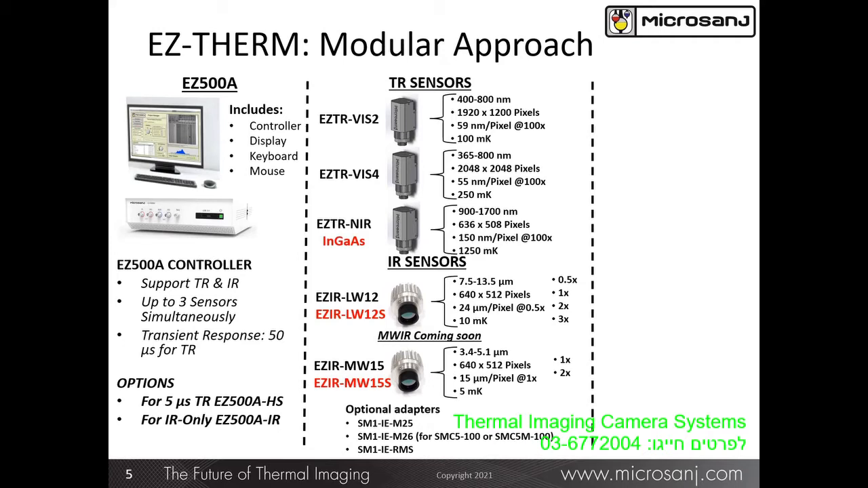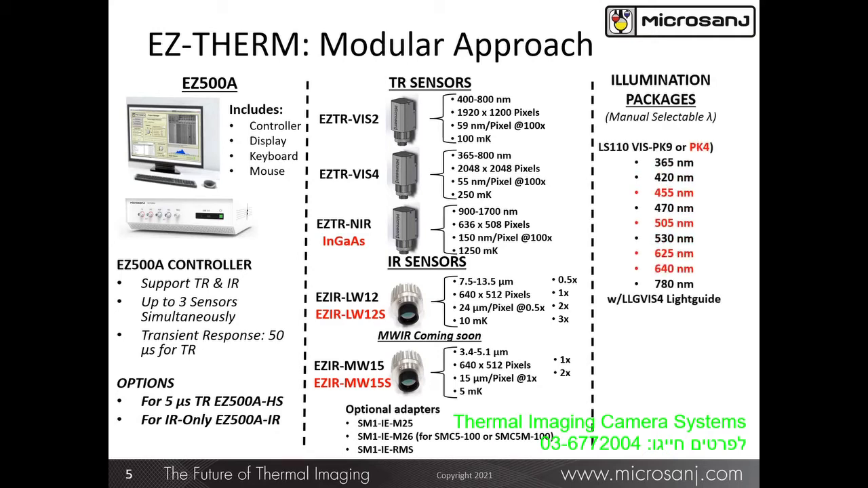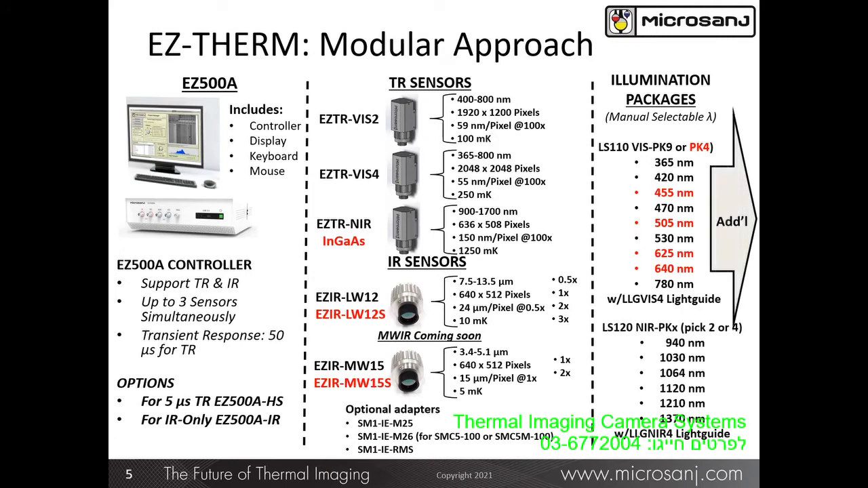The next choice is illumination sources, beyond what is included internal to the EZ500A. The LS110 for illumination sources in the visible band, and the LS120 for sources in the near IR band.